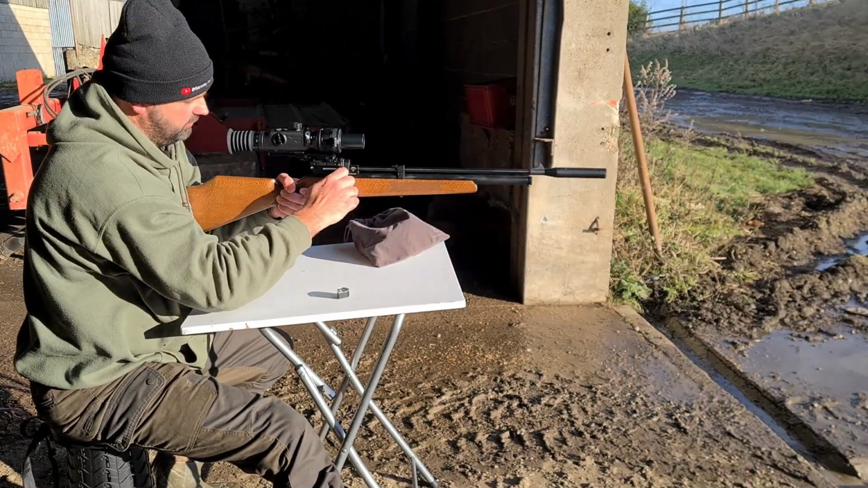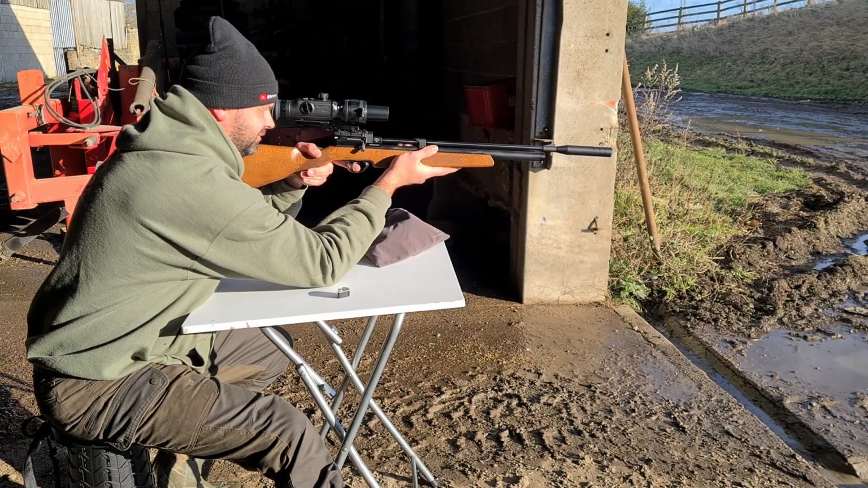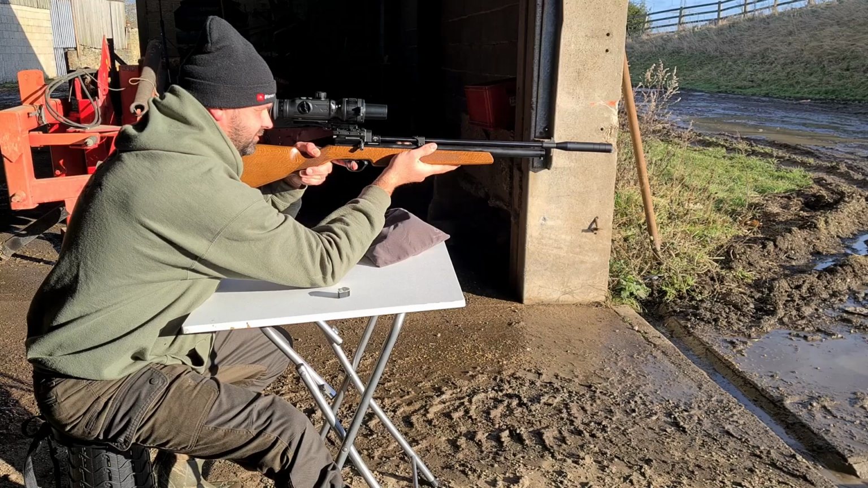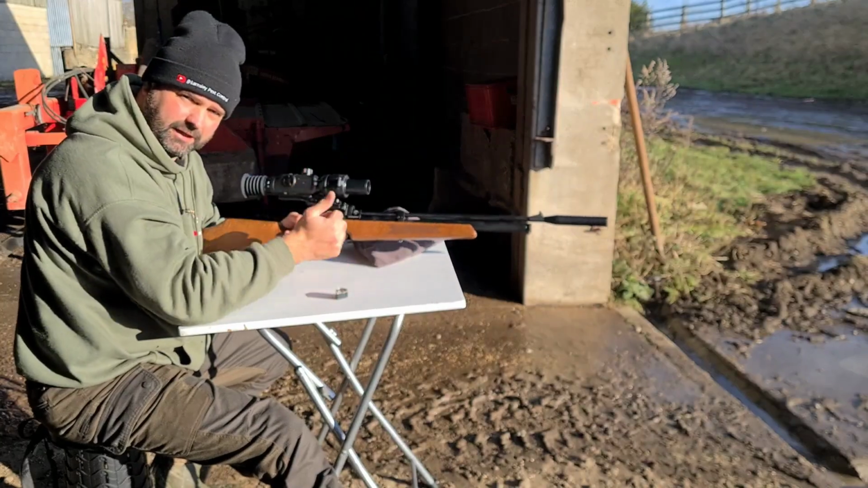I'll have one more shot. Yeah, bang on. So I'm going to move back now to 20 yards.